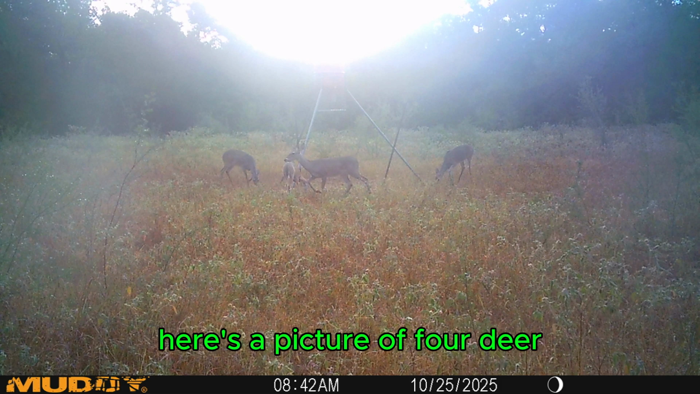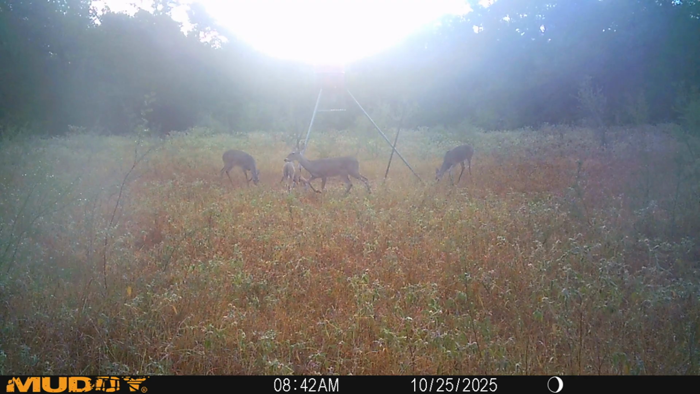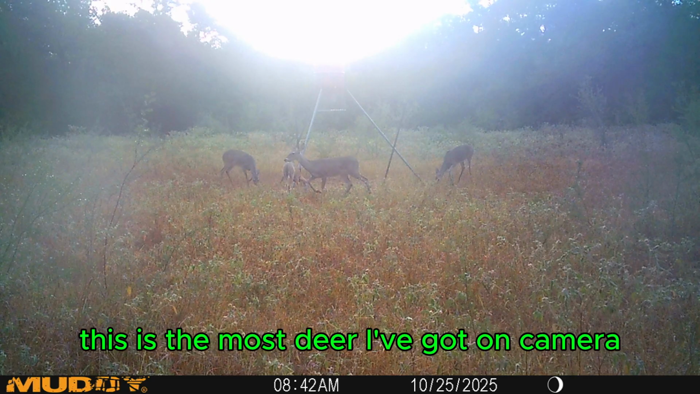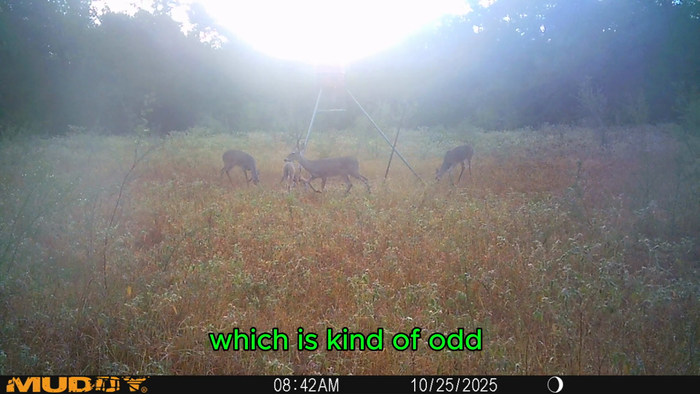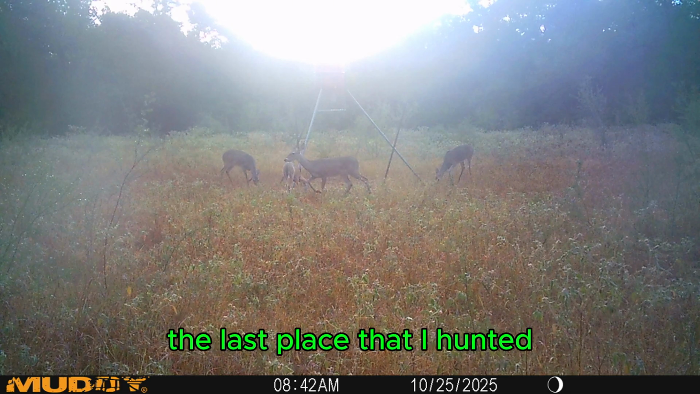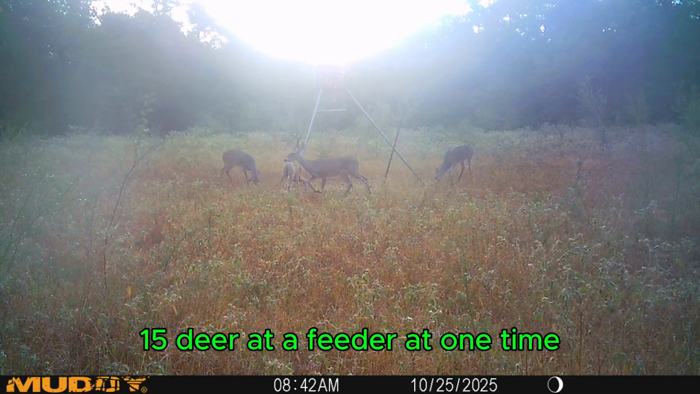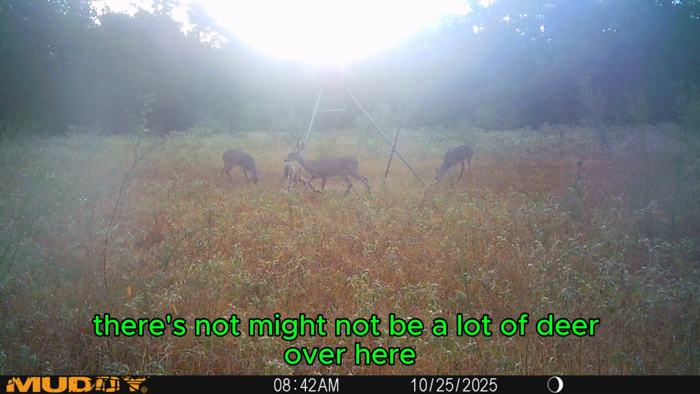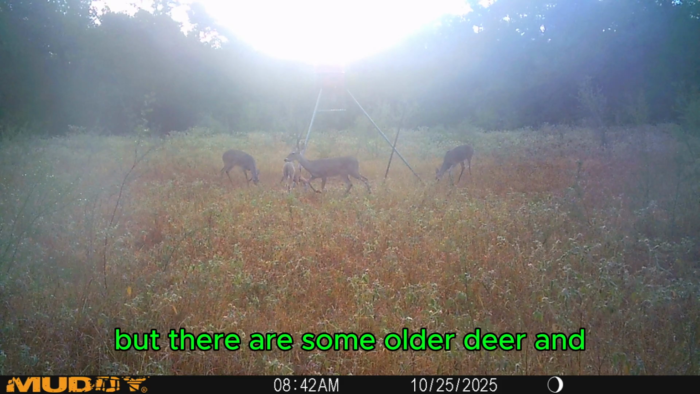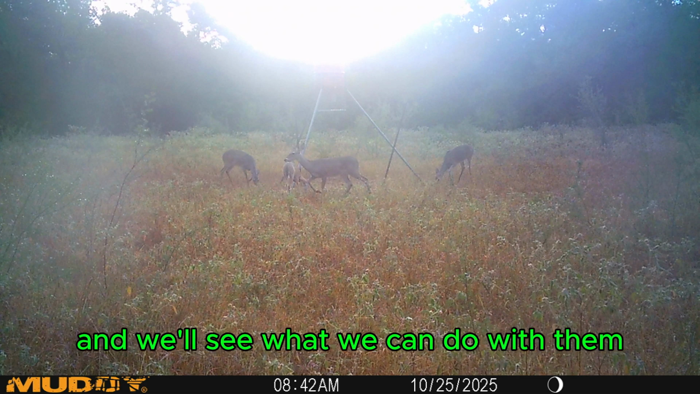Here's a picture of 4 deer. Looks like some does and yearlings. This is the most deer I've got on camera at the feeder at one time, which is kind of odd. At the last place that I hunted, there were 10, 15 deer at a feeder at one time. This is the most I've got is 4. So, might not be a lot of deer over there, but there are some older deer, and we'll see. We're going to start feeding year round, and we'll see what we can do with them.